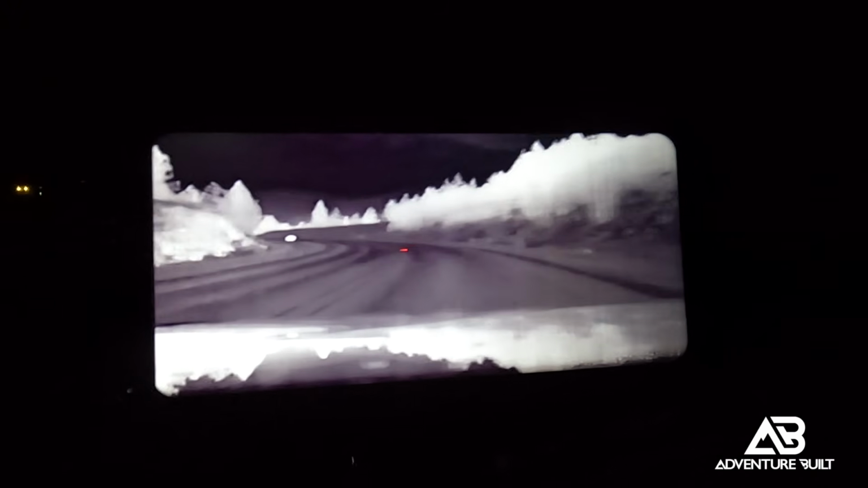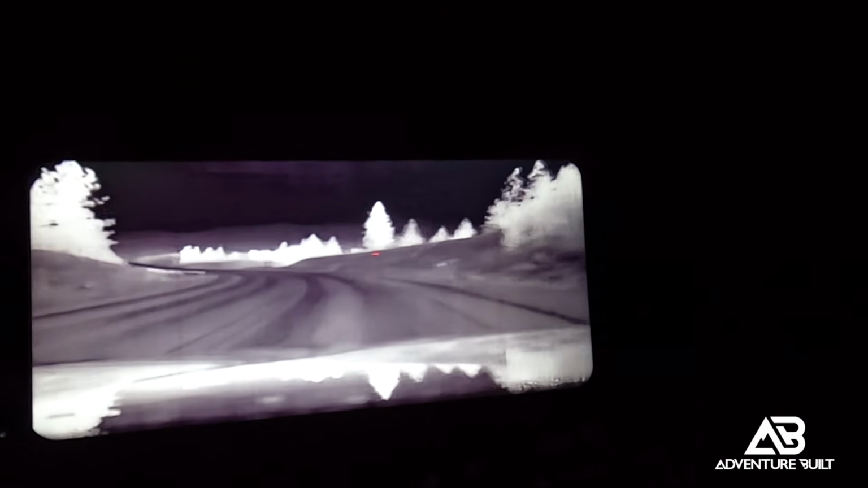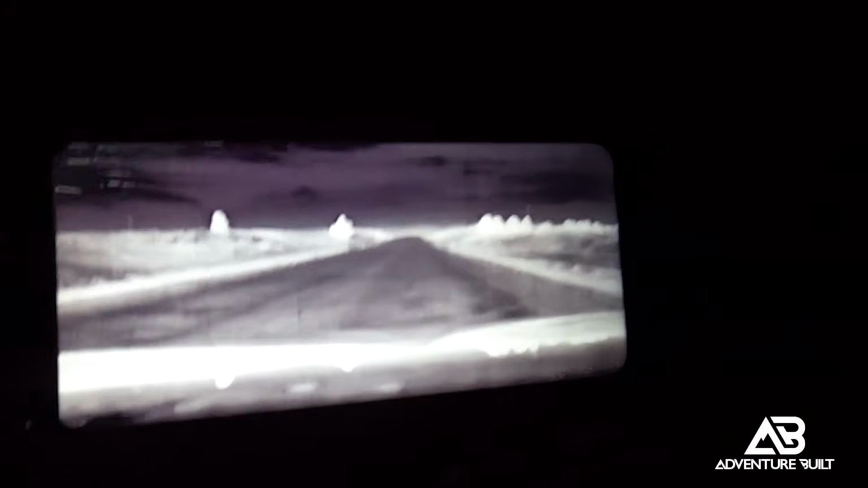The biggest benefit I've found in that scenario is when you're driving on these dark roads and you've got cars coming your way with their bright headlights on, and you really can't see because you're blinded by their headlights. The thermal camera will basically tell you if there's any obstructions in front of you. That way you know if you're in your lane, you are totally fine.